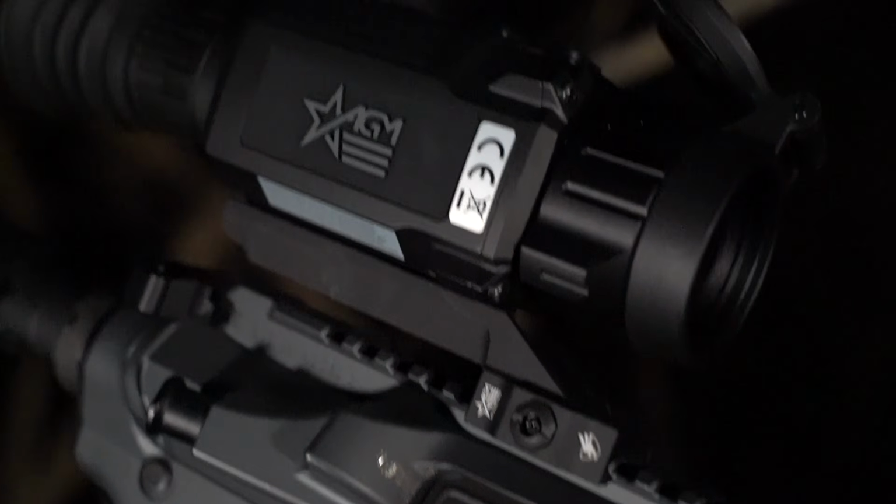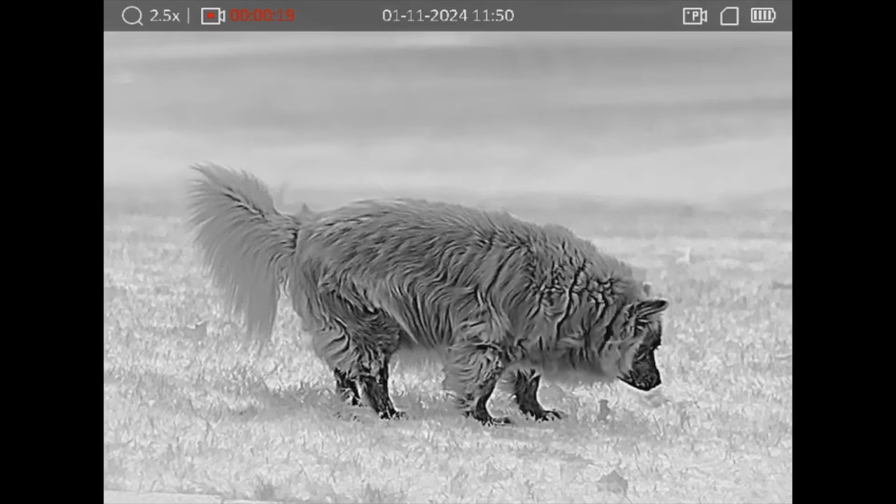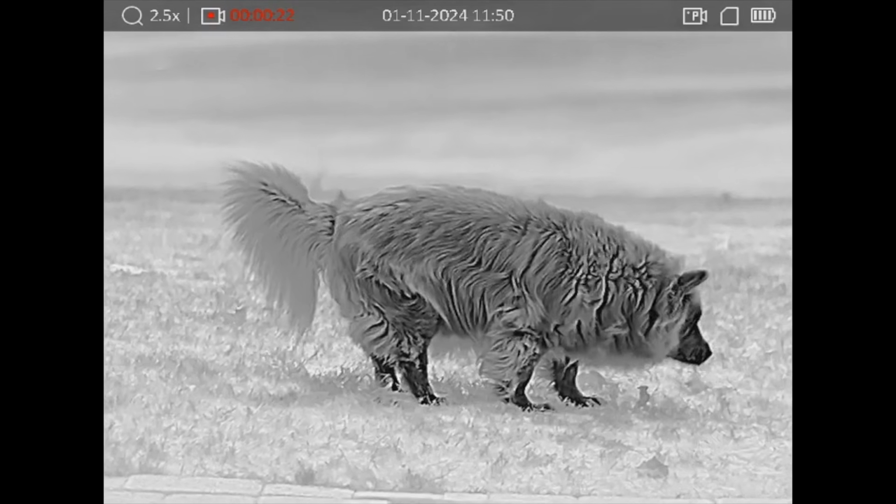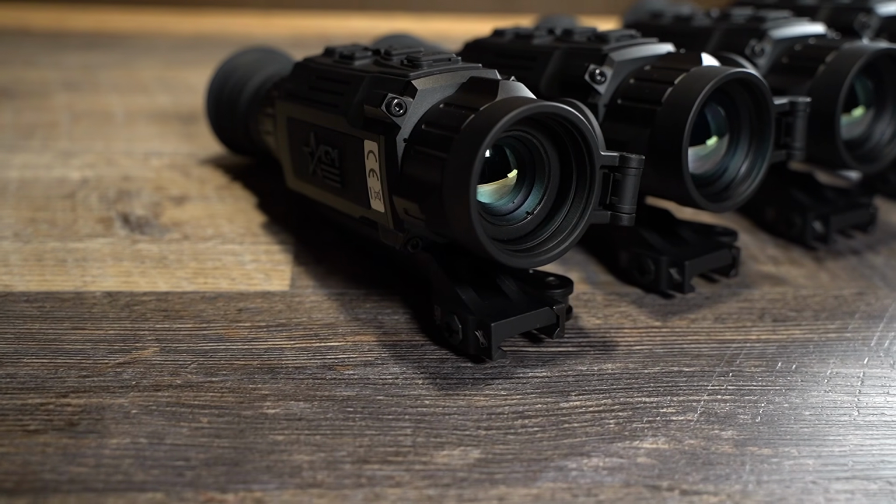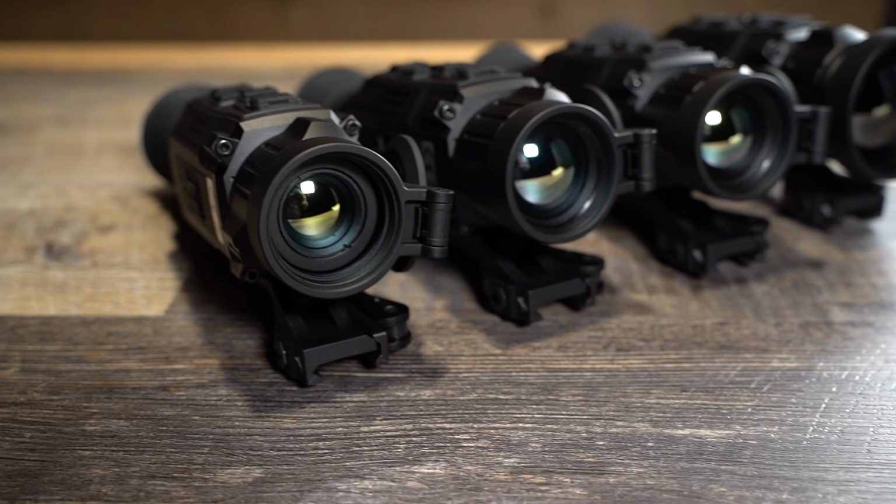There are actually 6 versions of the new Rattler V2, and AGM was cool enough to loan me 4 models to test and try out so I can show you all the differences in image quality and kind of what you can expect model versus model, so you have a better idea of what will work best for you.